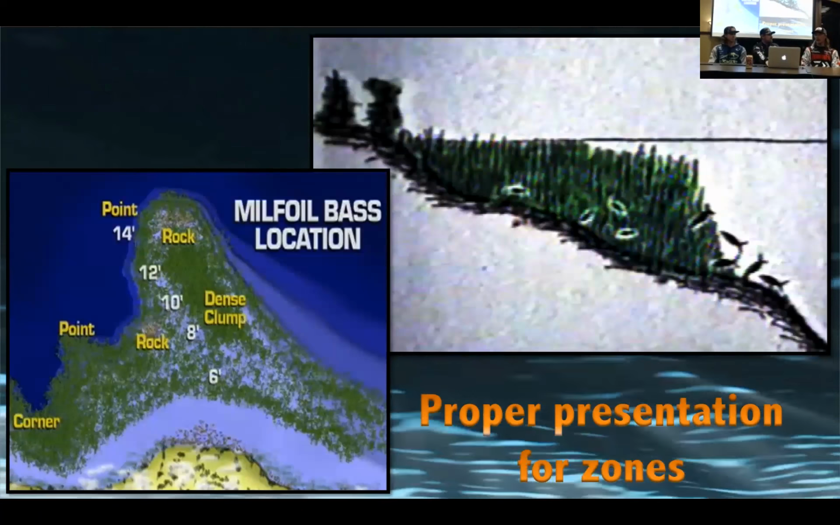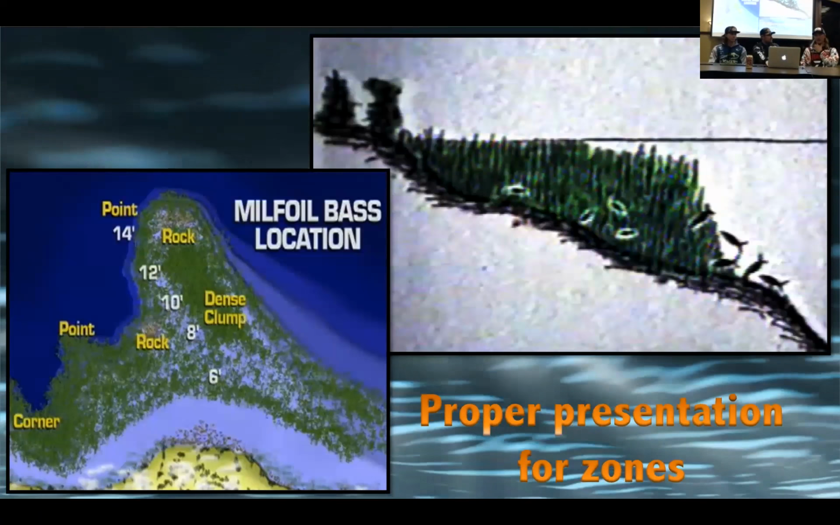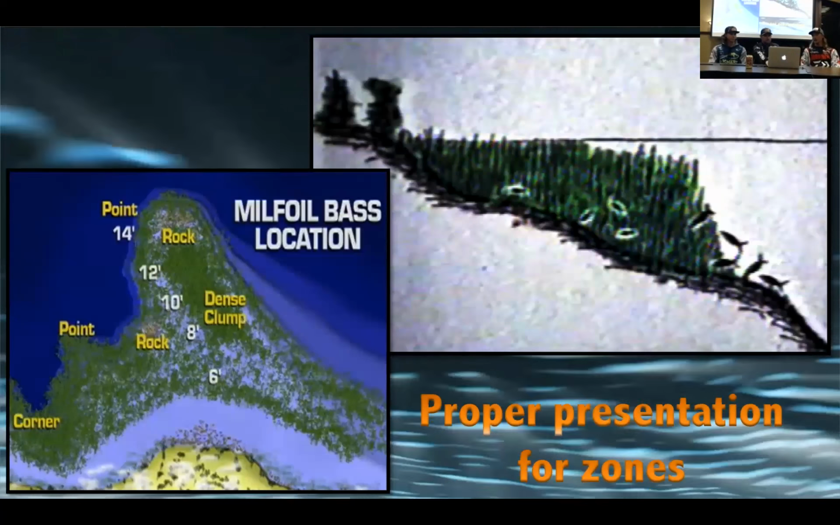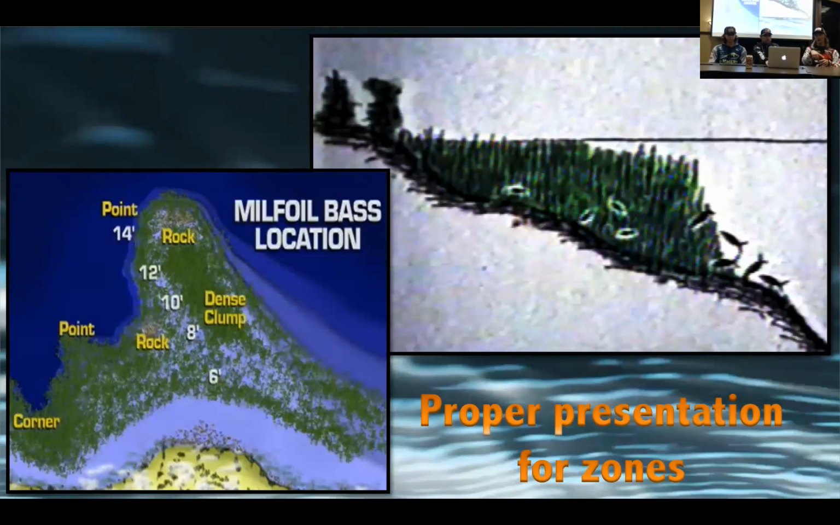It's pretty much reaction bites. They're not going to swim 5 feet to eat your bait in this stuff. I mean, you're hitting them in the head and catching them basically. So don't be afraid to flip. Once you get in an area where you're getting some bites, don't be afraid to flip every foot through there. You know what I mean?